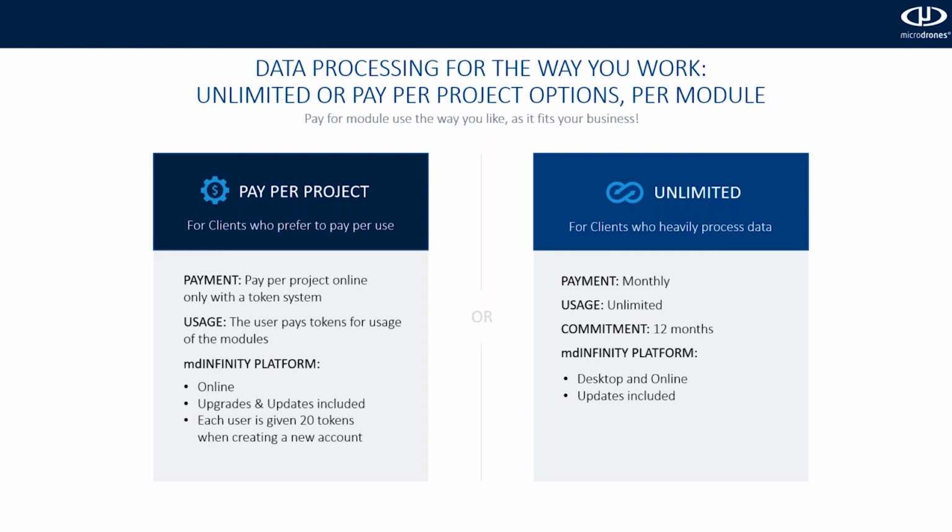So if you prefer to pay per use, then you'd want to use our pay per project option, where you simply pay per project online using a token system every time you want to download and use one of our data processing modules. The user pays tokens for usage of the modules, and then you can use the MD Infinity platform online. All the upgrades and updates are included, and we make sure you start out with 20 tokens when you're starting a new account.